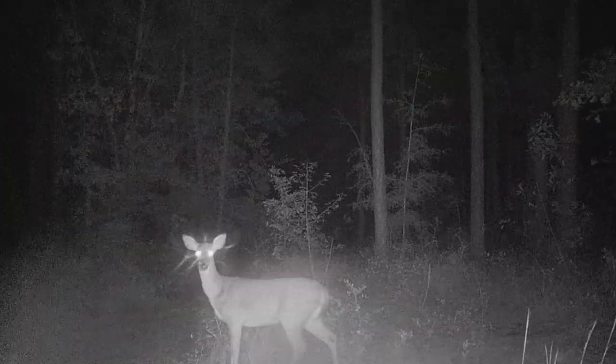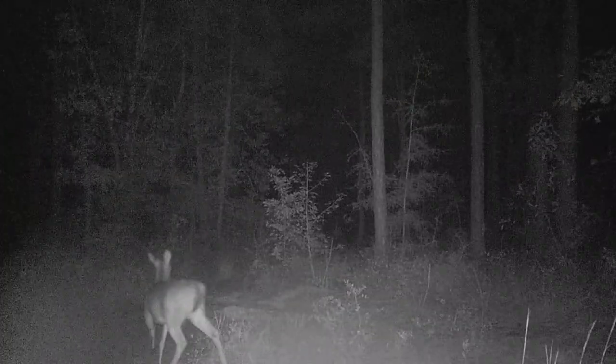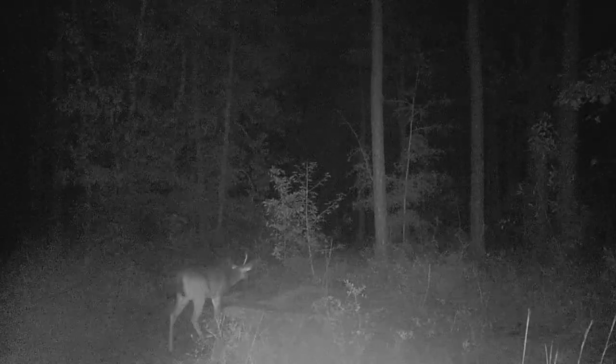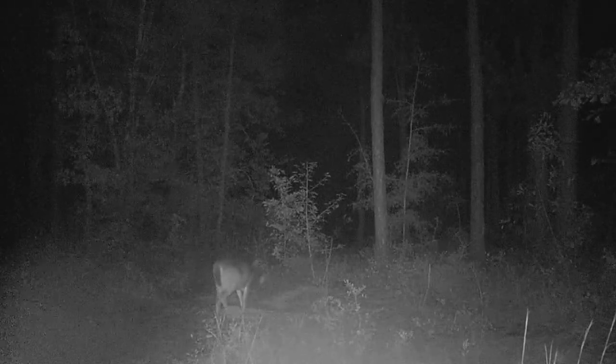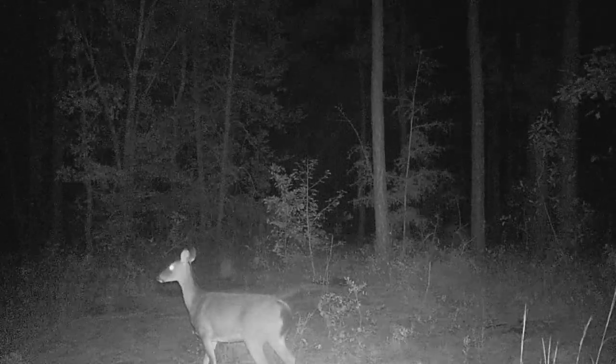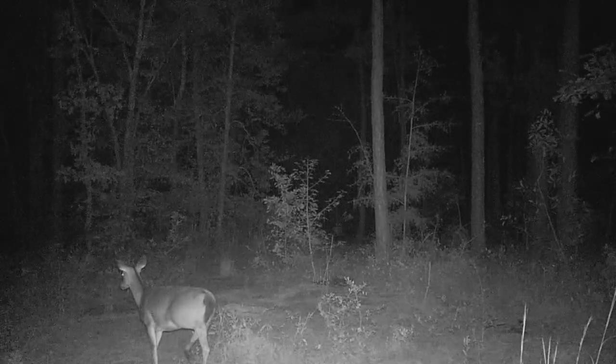We got a horn. Glowy eyes. Going straight to the corn, not paying attention to the attractant. Spy point got her. Looks like he's got one horn broken off. It looks like he's only got one. Hard to tell, but I don't know. Yeah, see what we got going on here.